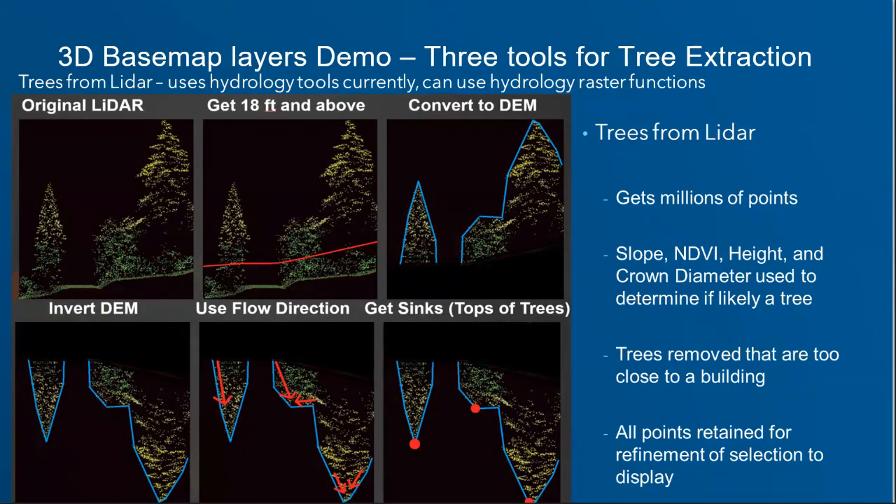We also get the slope, the NDVI, and the crown diameter. With the Trees from LiDAR, we don't get the NDVI, unlike the surface one that's included in the 3D Basemap. And then it removes trees that are too close to buildings. With Trees from LiDAR, you actually retain all the points, and you can change the selection on it. The other one with the 3D Basemaps, they tried to make it a little bit more simple and easier for users to use, so you don't have to do that.